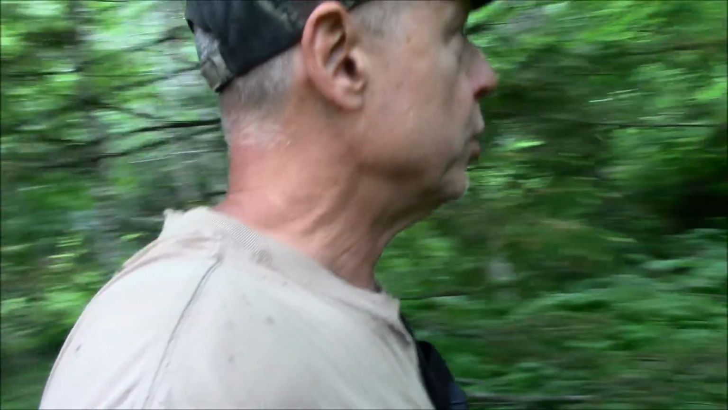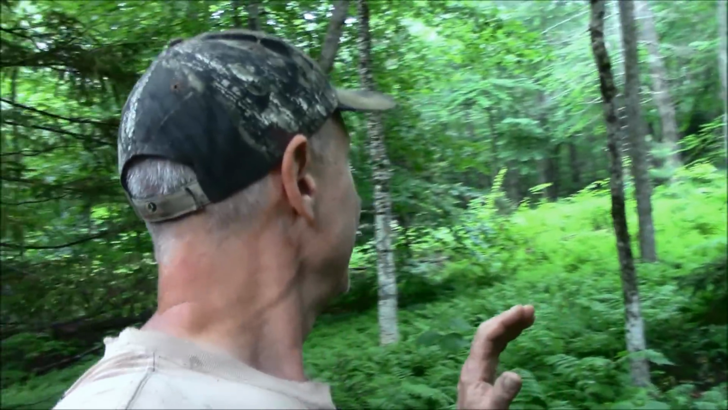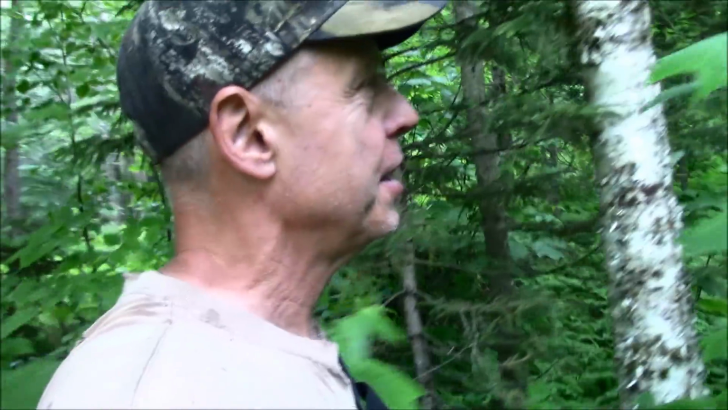I love being out in the woods. And I like being out in the woods in the rain. I don't know why. It's kind of quiet and rainy. And I don't know why I like it. Just a woodsman thing, I guess.